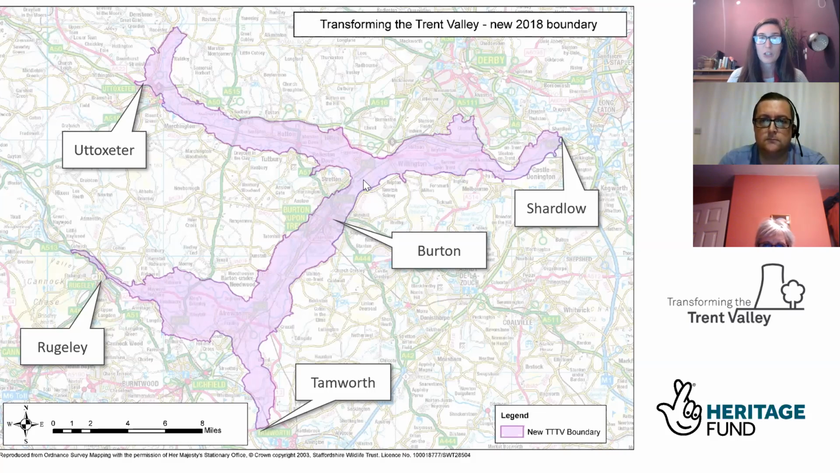We also take into account a couple of the tributaries as well. So we have the River Tame down here that runs north, and it meets the Trent at the National Memorial Arboretum, and then the River Dove comes down past Uttoxeter, and it meets just near Willington here as well. So you can see from the scheme area that it's a very long, thin area, because we are focused on the river, on the floodplains, and on the wetland habitat surrounding that as well.